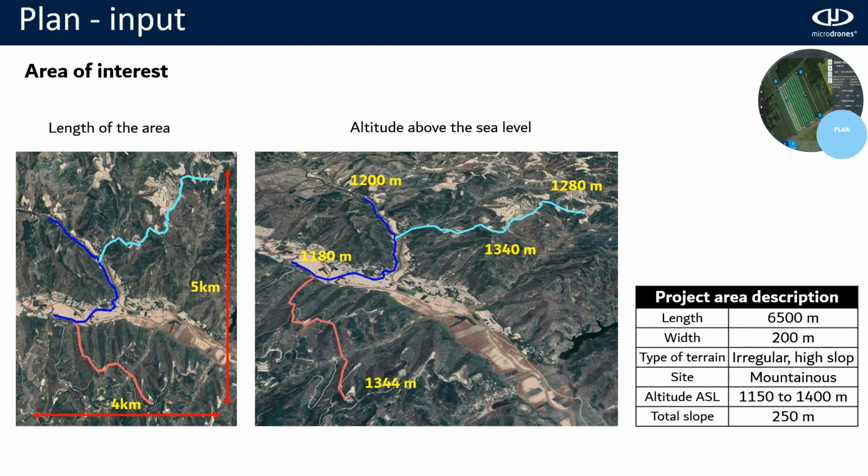This is a very challenging project, and one of the main reasons is that when you are flying in the mountain, you will face several difficulties. For example, one of them will be the line of sight. You need to see the drone at all moments, but between mountains, this is a challenge. The second one will be the wind.